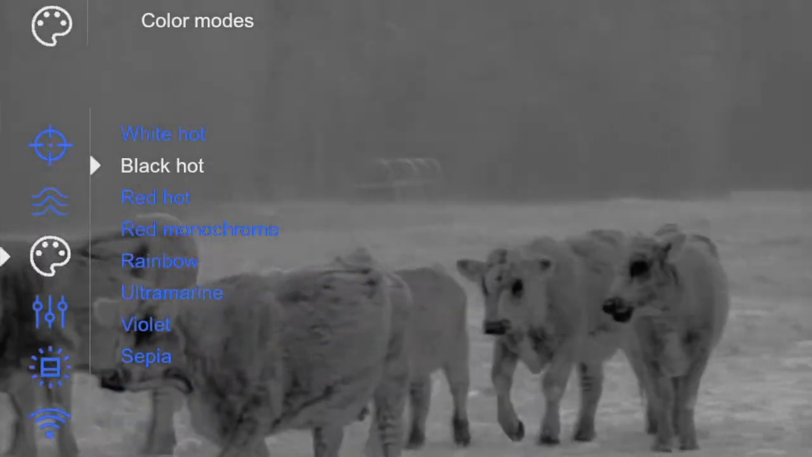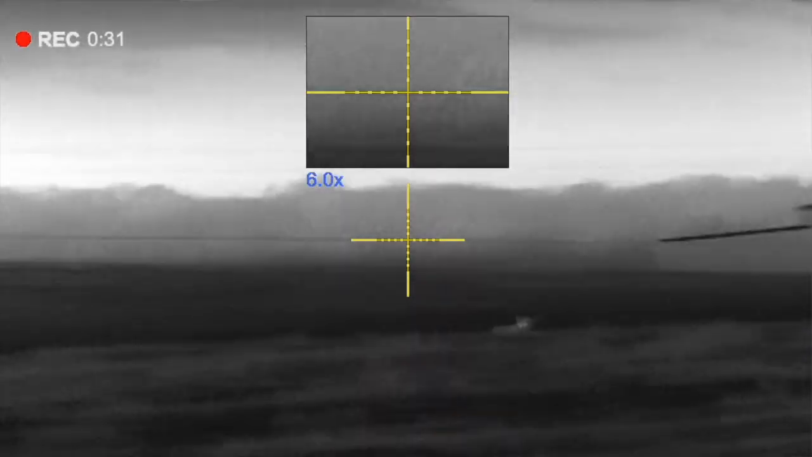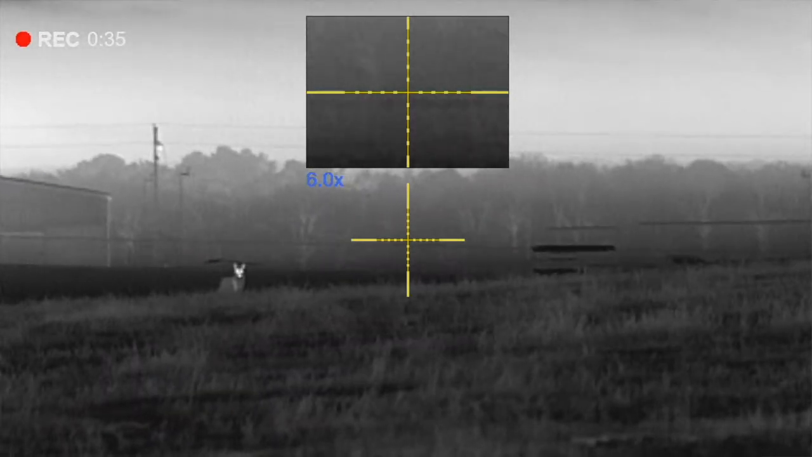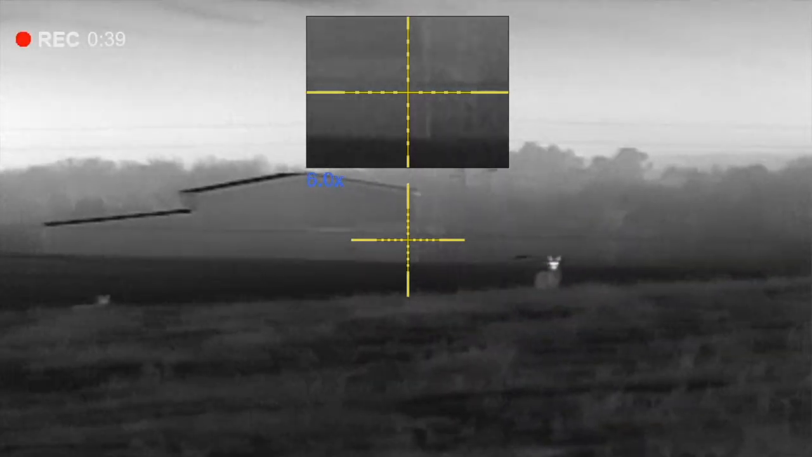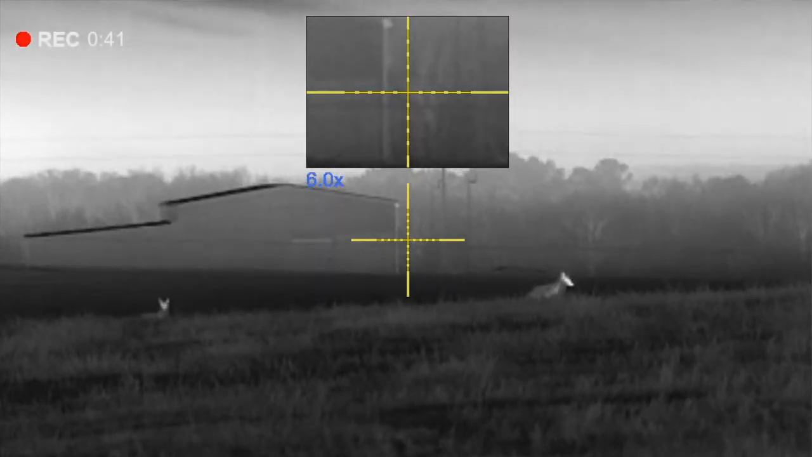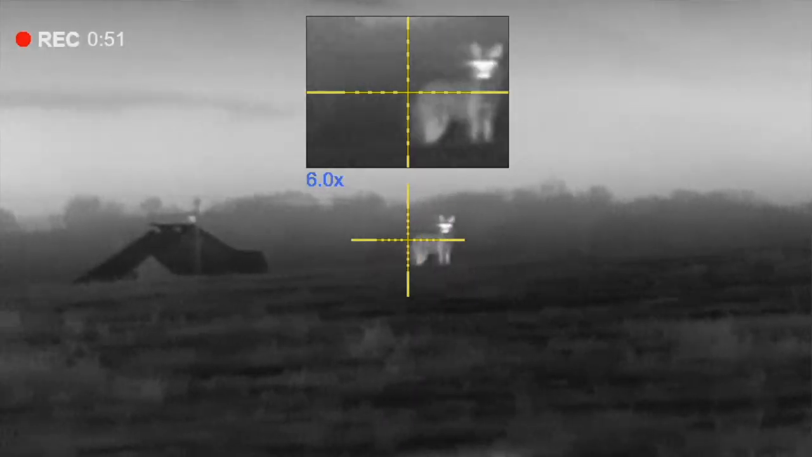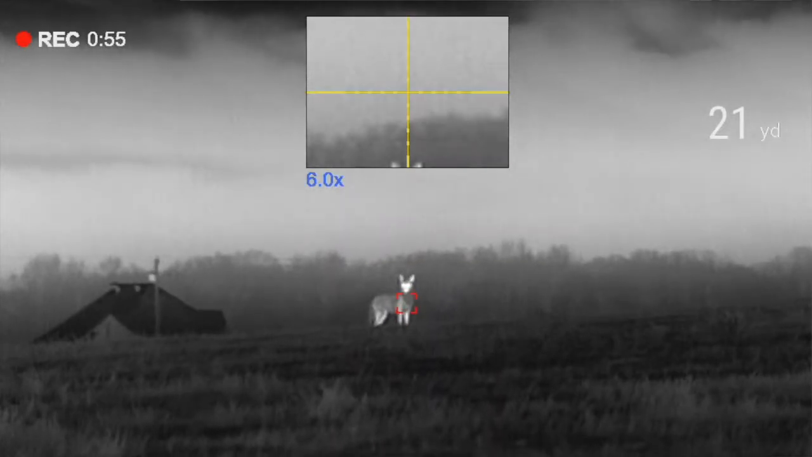I'm getting about 8 to 10 hours of runtime on a set of batteries, and that's just using the APS-2 battery. You'll get a little bit longer using the APS-3 battery as the external as well. For a price point, this thing retails for $3,999, so right at the $4,000 mark. If you don't get the laser rangefinder model, you just get the XQ50. It's $3,499, so $500 difference for the laser rangefinder model.